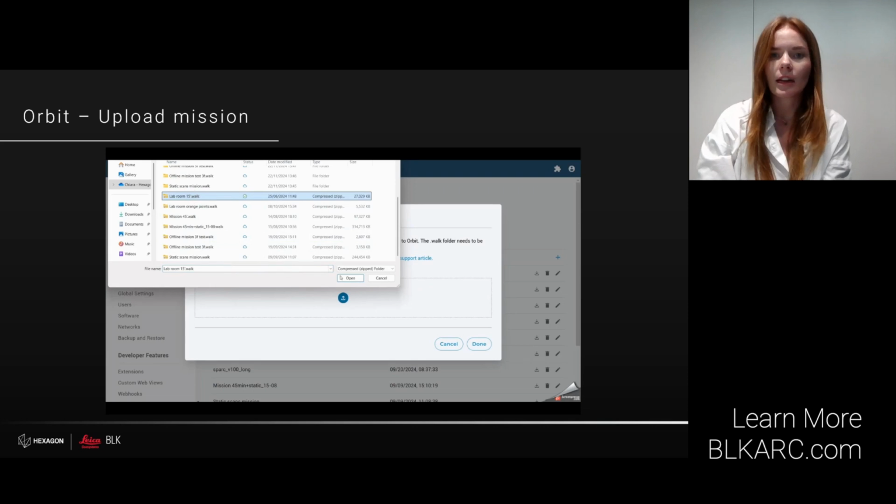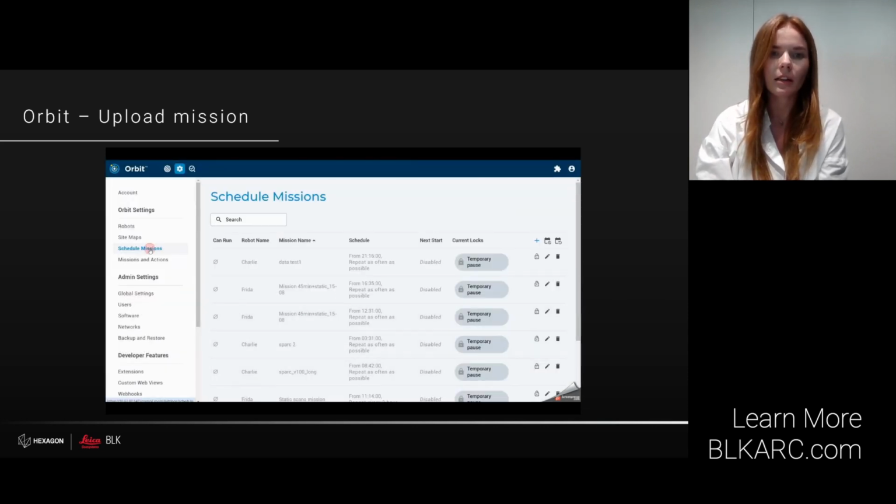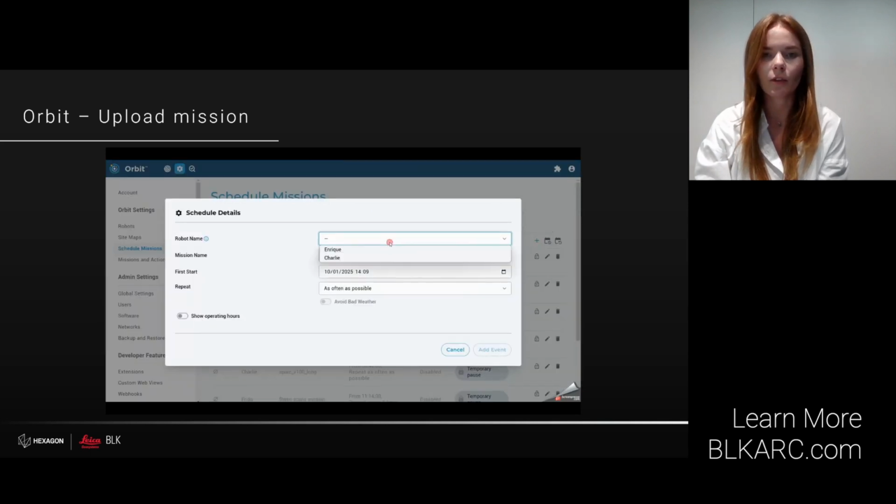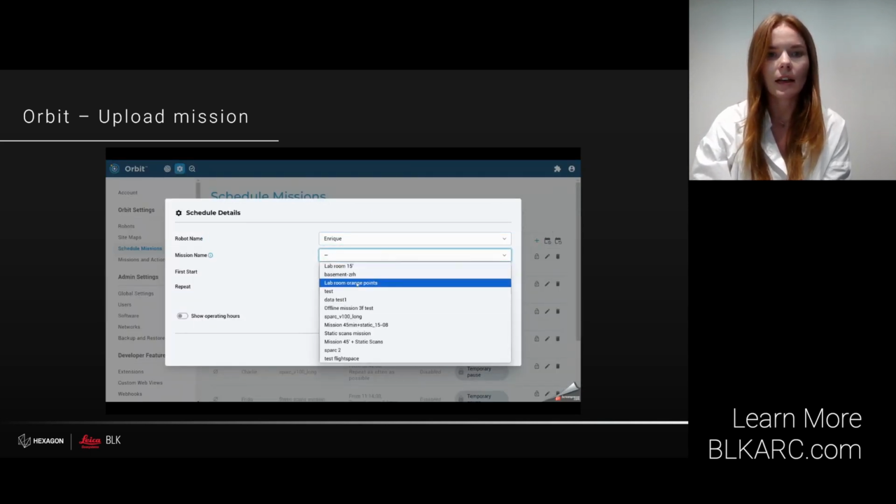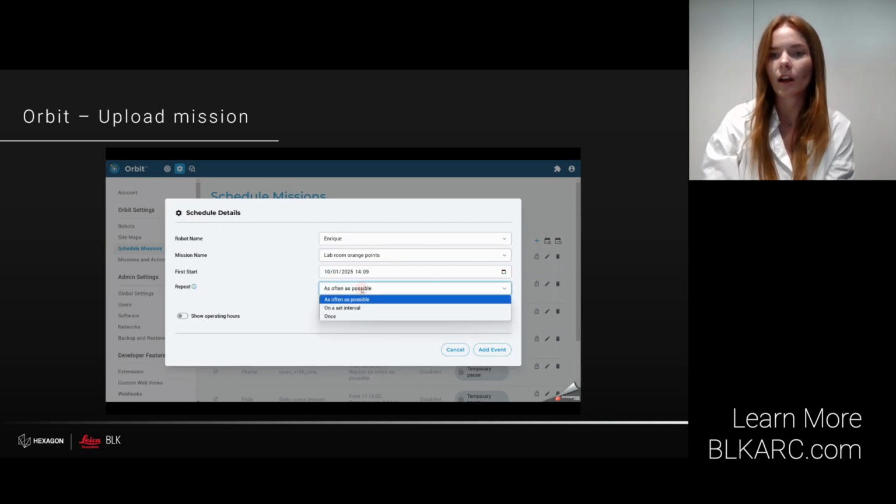Orbit is the Boston Dynamics fleet management software from where I can either trigger the mission immediately or schedule it for later and repeat at a certain frequency. That can help collect the data at the most convenient time, for example, when there's the least traffic on your site.